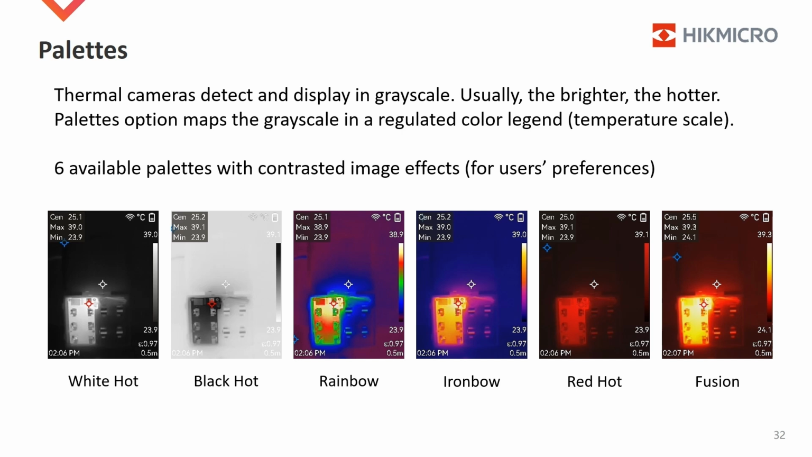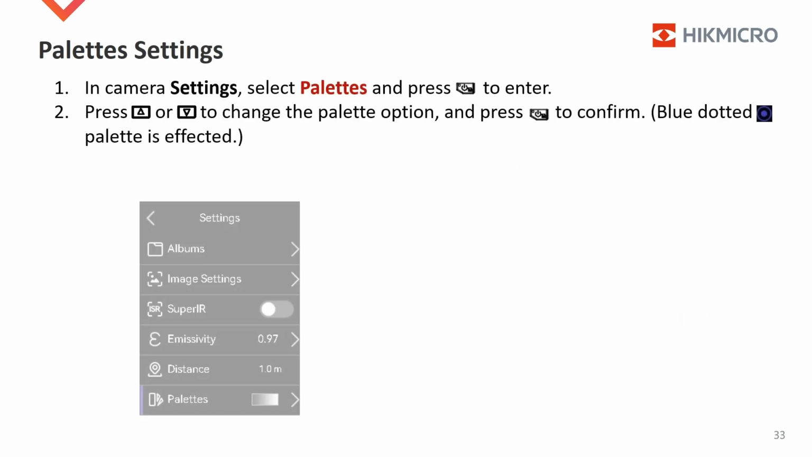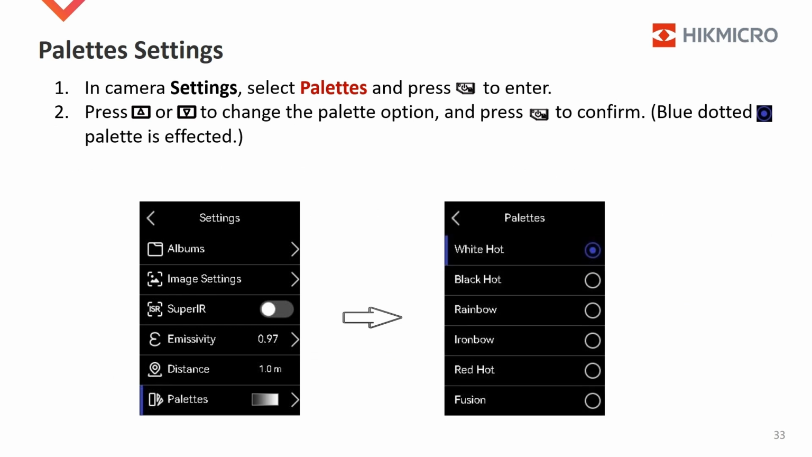The Fusion palette has high contrast between the hot target and the background, but object outlines in the Fusion palette are not as obvious as in the Fusion image mode. In Camera Settings, select Palettes and press the Power button to enter. Press the Up button or the Down button to change the palette option, and press the Power button to confirm.